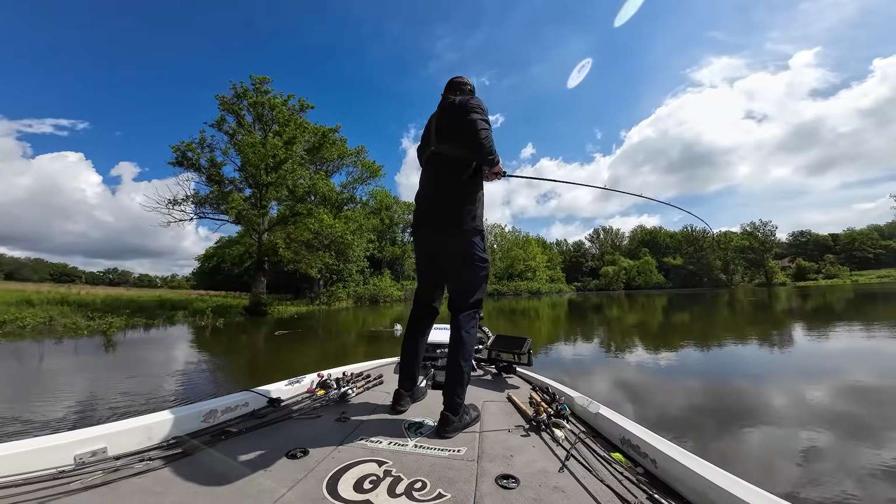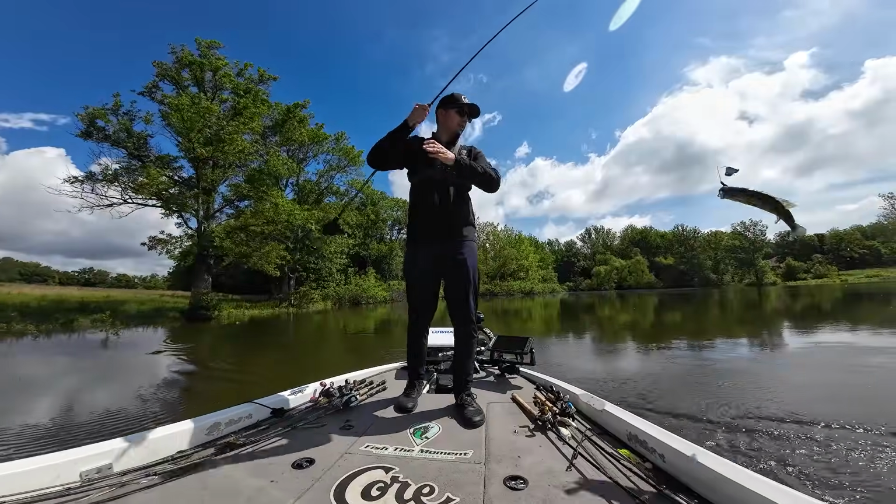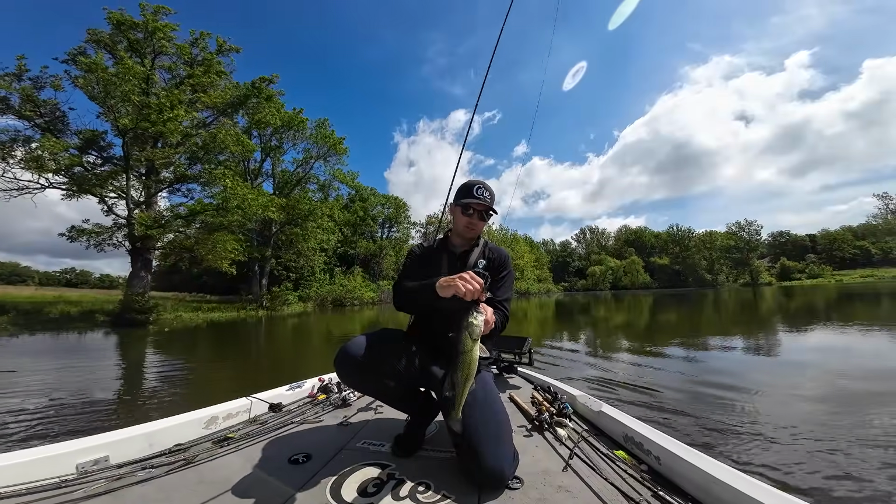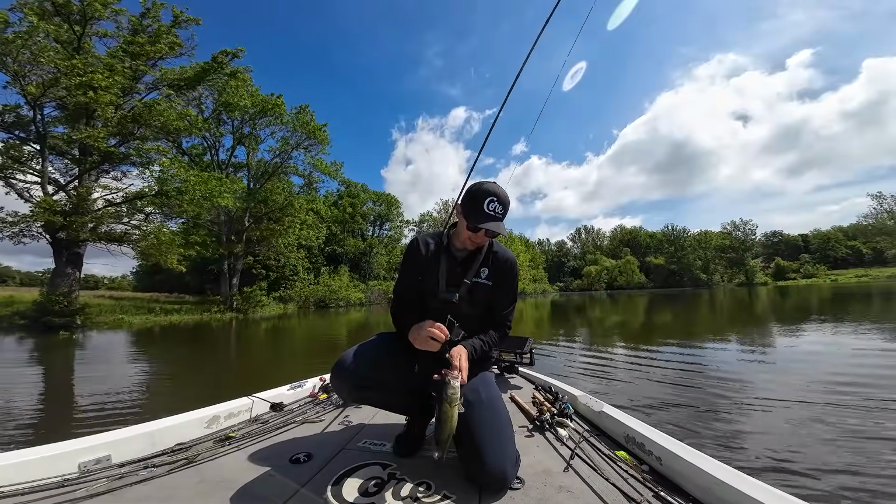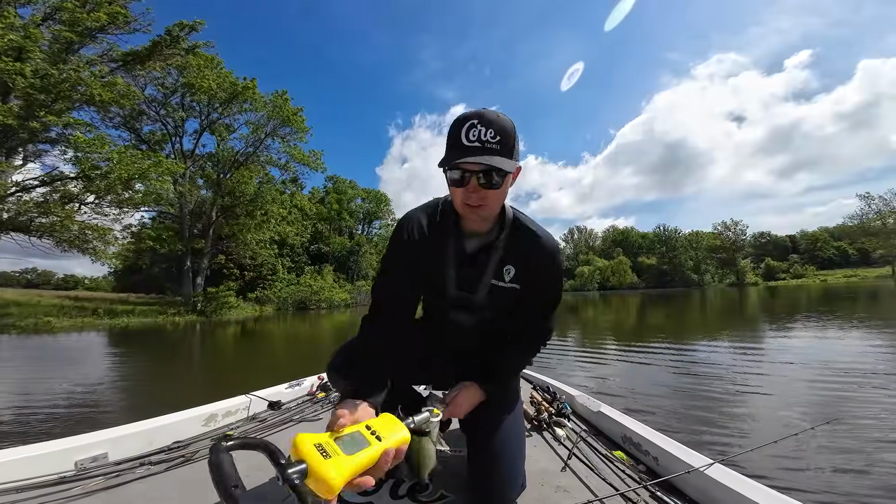Got him. There we go. Another one here in one of these runoff areas. Not a big one, just another little keeper here. It's kind of what I'm hoping to pick up in this last little area. Actually, I've made it to my last easy to access runoff area. The rest of them are going to be further back in the creek, so I'm kind of glad I was able to catch at least one more.